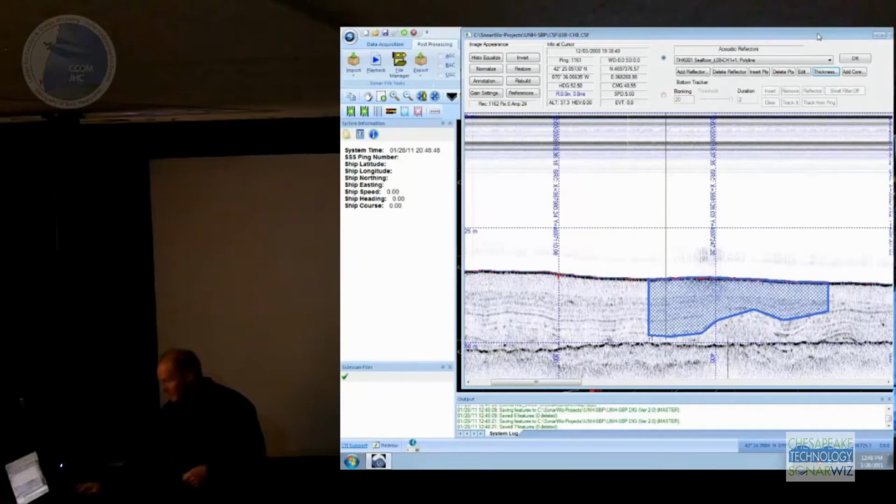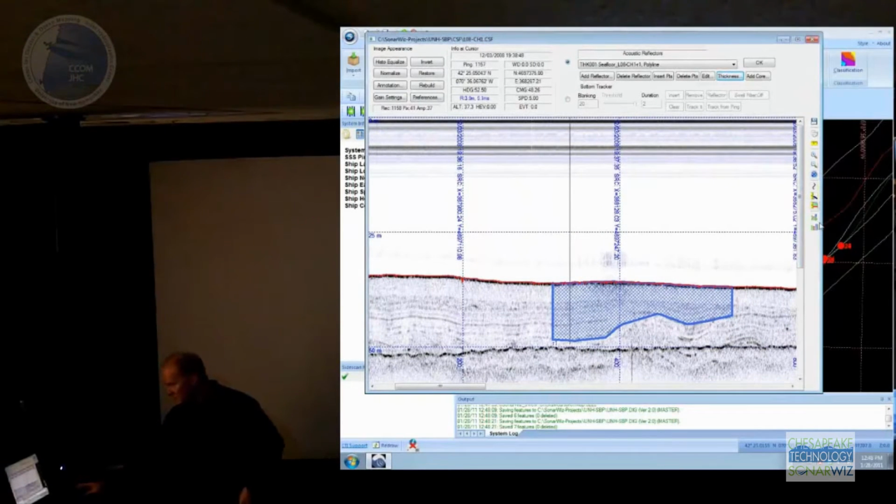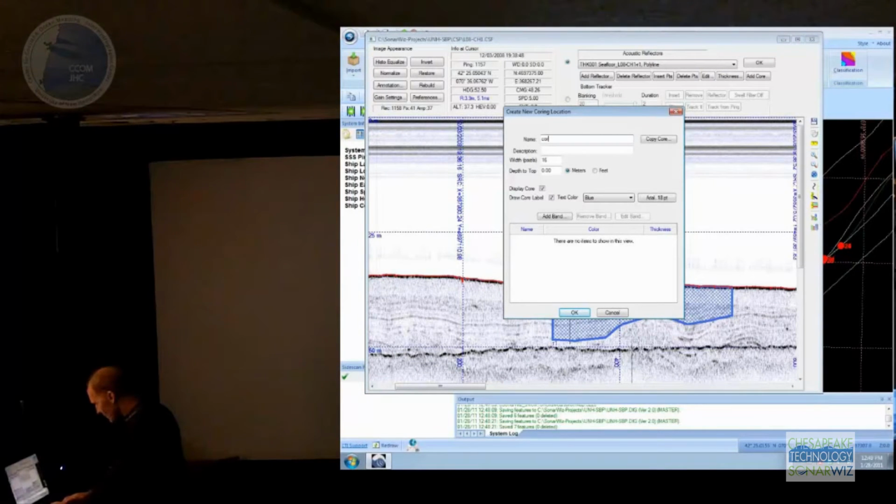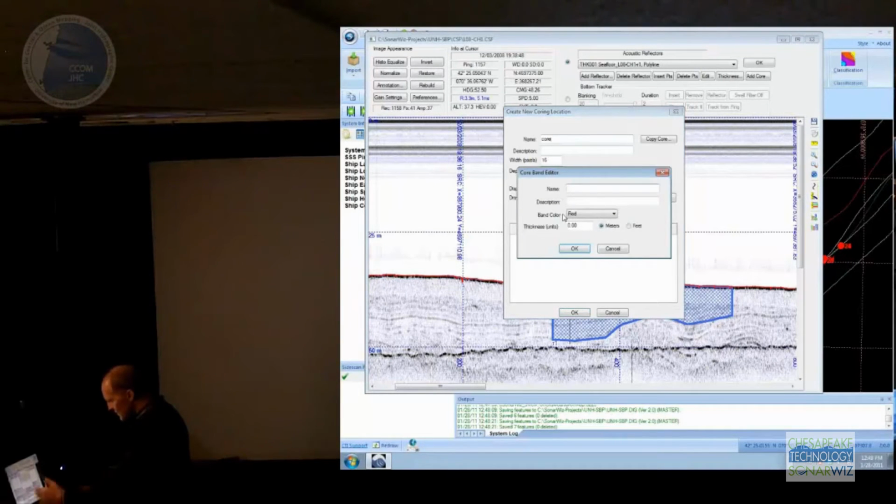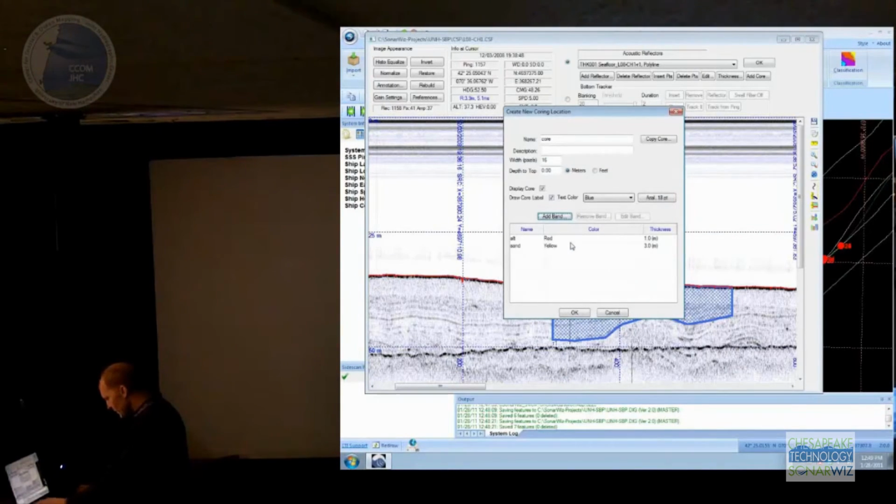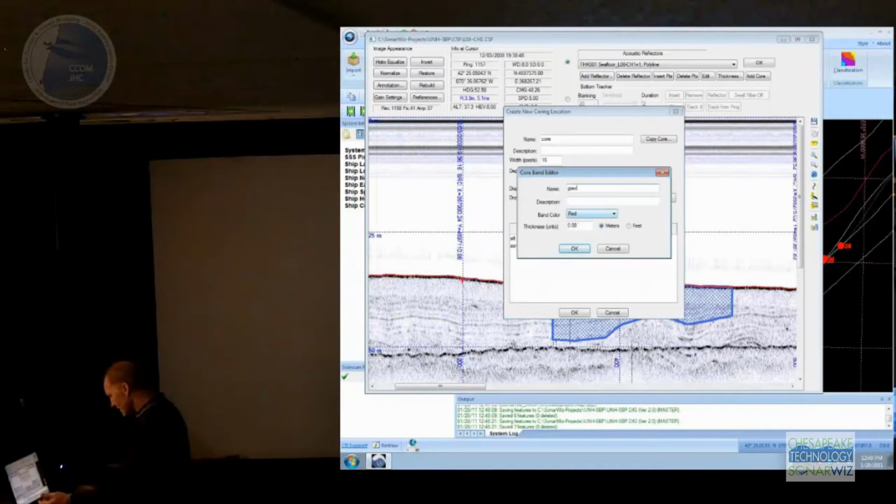I mentioned that we have a core output here. It's one of these buttons here that you put a core symbol on. So you've gone out and you've done a gravity core. You can give it a name like Core 1, and then you take your geotechnical interpretation and you say, okay, the top layer was silt, and I had a meter of silt. And underneath that, I had some sand. Sand is always yellow. And I got, say, 3 meters of sand. And you kind of get the idea.